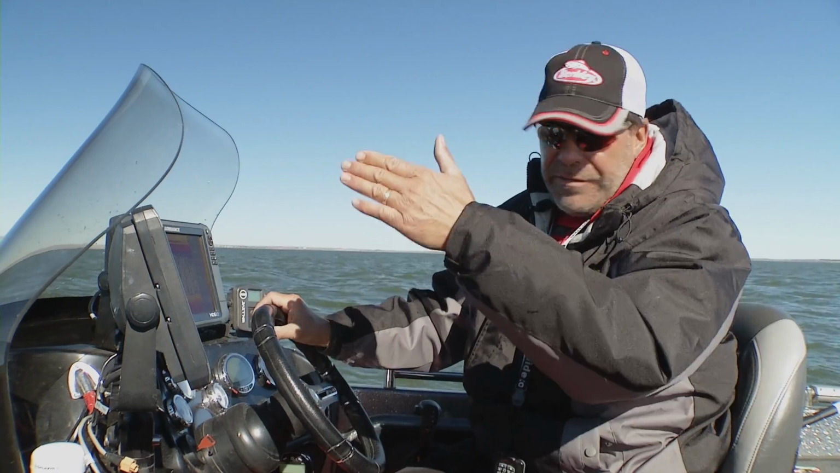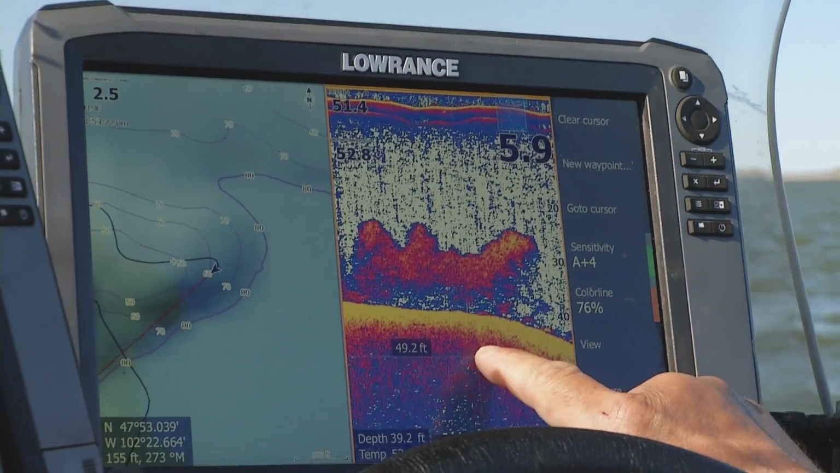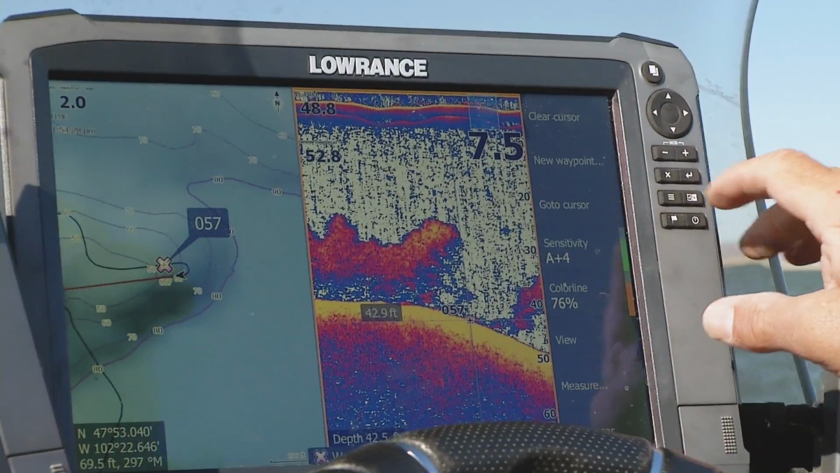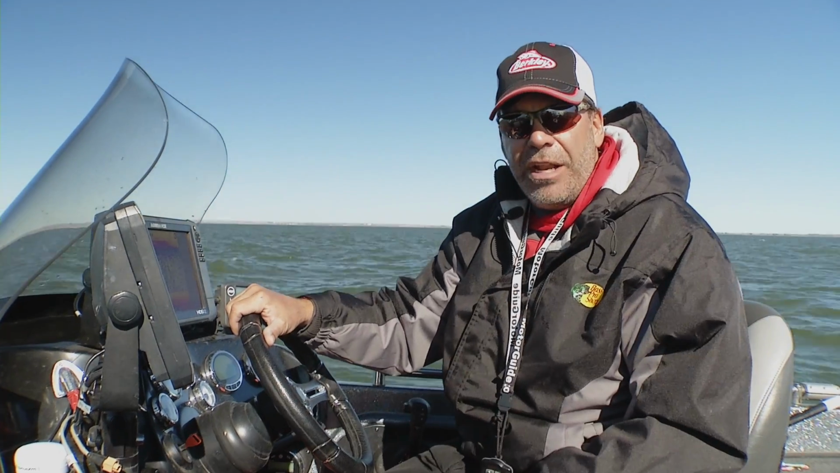If you aren't driving into the wind, say you're driving downwind and you kind of drive past the fish, what you want to do then is scroll back with your unit, put your cursor right on the fish, waypoint that fish, and then drive back around and let your boat come back right on top of that waypoint and anchor up right there so that again you're right on the fish.